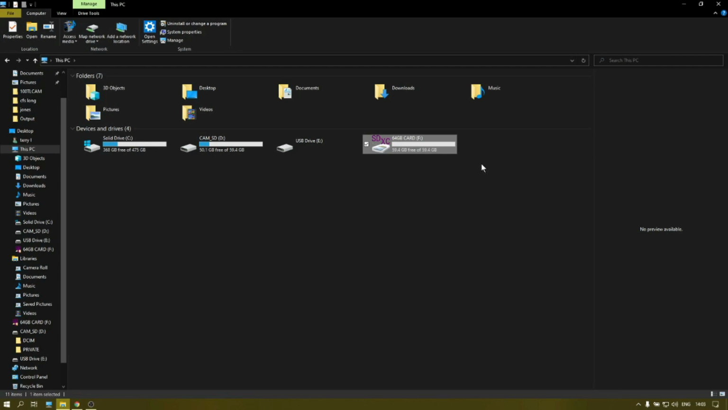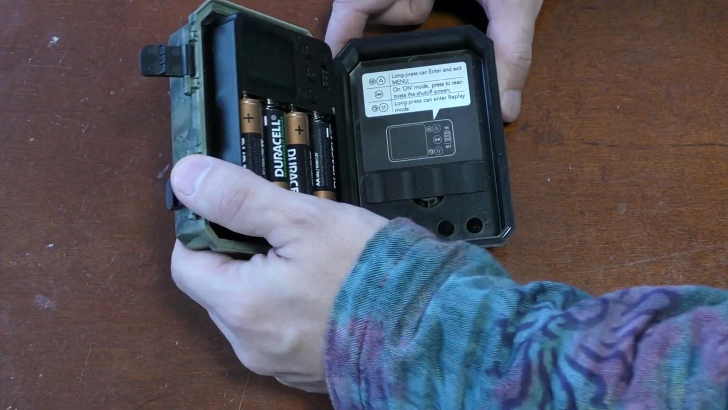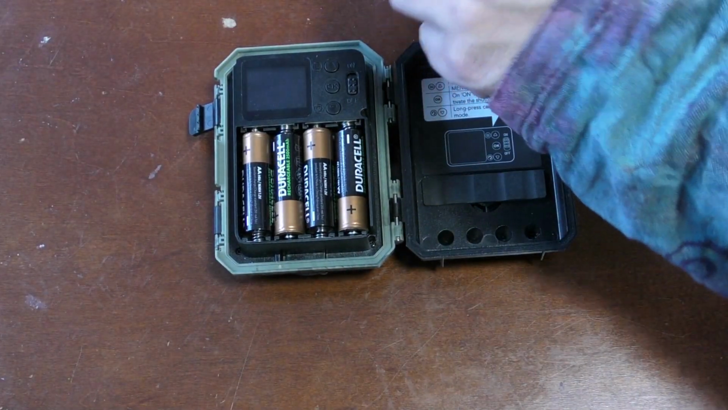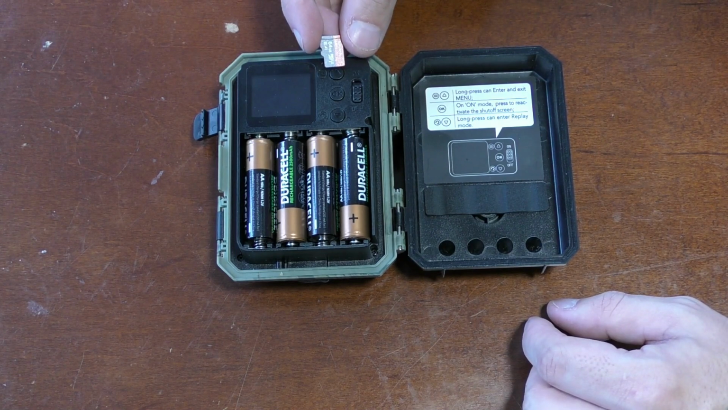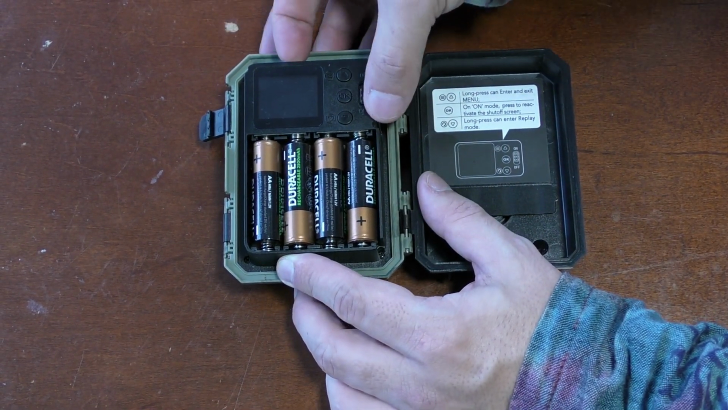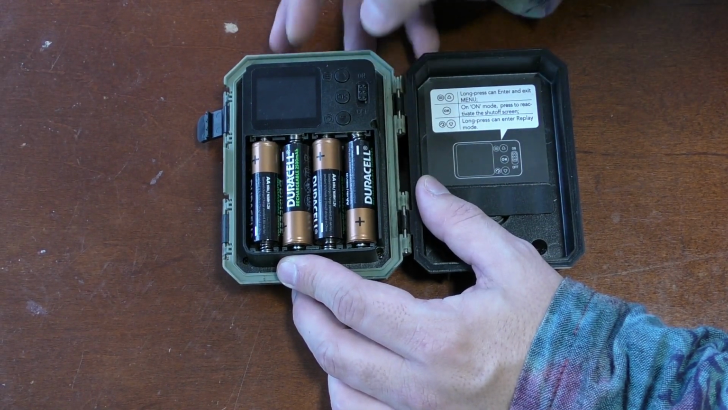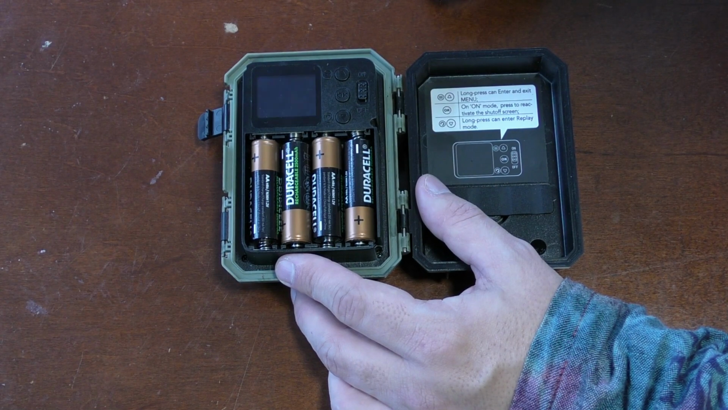Let's see what happens. Right, so first of all we're going to do the Victure camera, which I know will do this. So I'm going to place the 64 gig card in. Remember, it doesn't say it can take 64, but not everyone reads all the specifications. So let's see what happens. Switch it on. It should say there's an error.